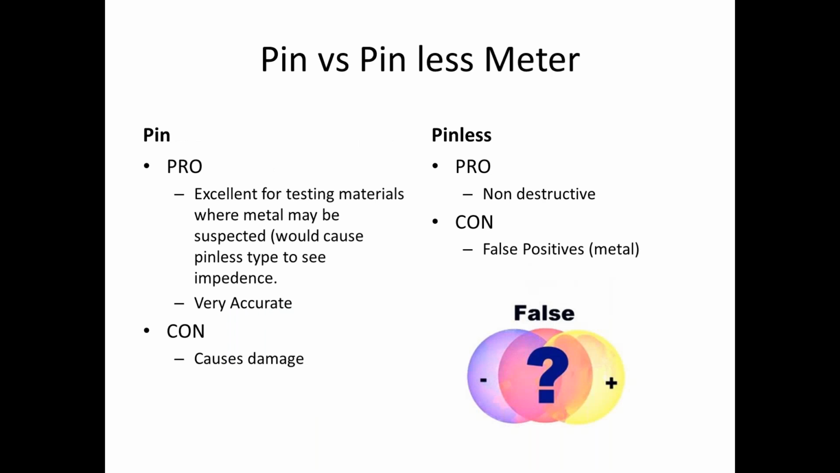There are some pros for pin meters. It's excellent for testing materials where metal may not be suspected, so many times in your wood walls, but keep in mind screws and things can set these meters off. They're very accurate. I'm sorry, I'm speaking on the pin: they can be excellent where metal is a factor. Like if you have drywall and you're getting readings on your pinless meter that would go off, the pin meter, where you can just touch that surface, can read that, but they do cause damage. So you have to be very careful with pin meters on your home inspections, because you're going to get a seller or an owner of the house that might see that destruction and then ask you to repair it.